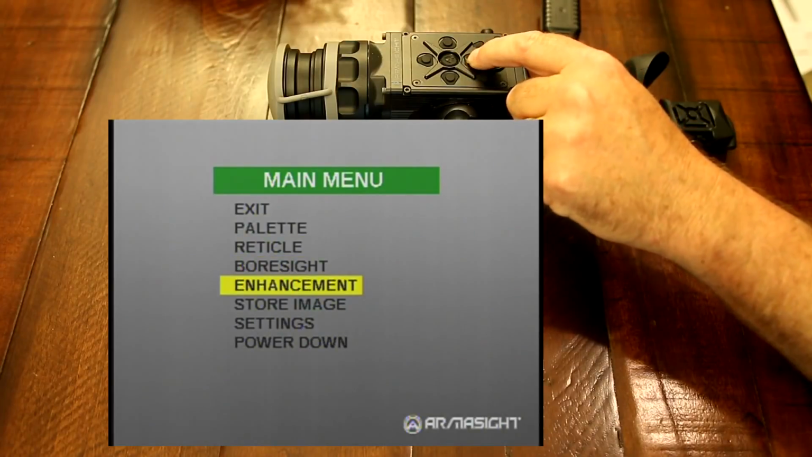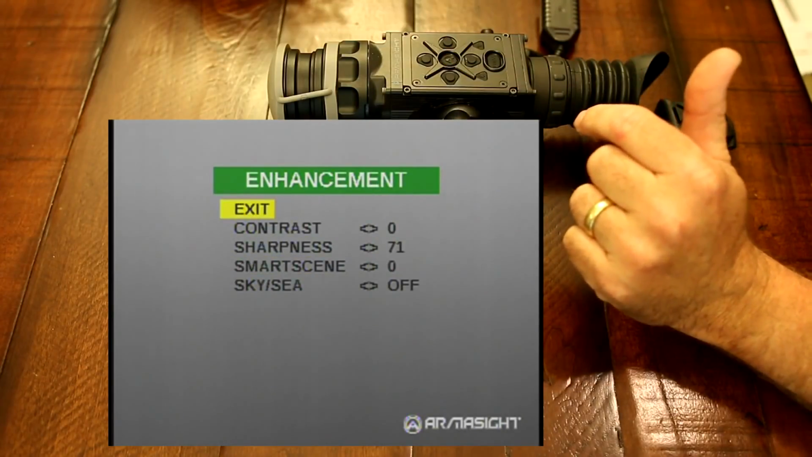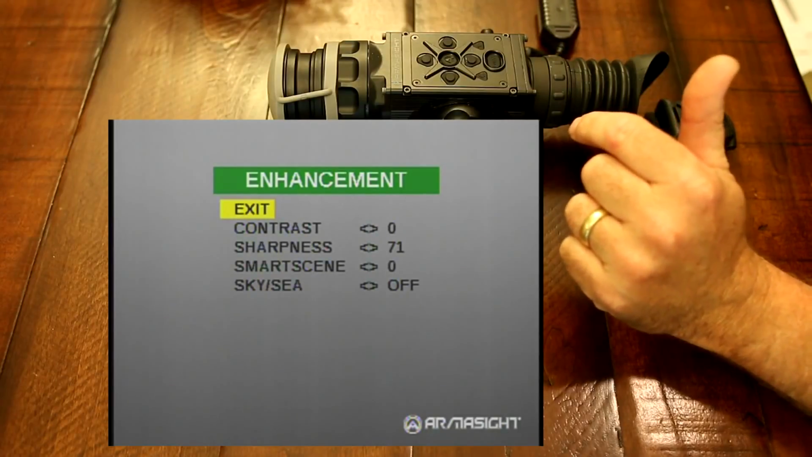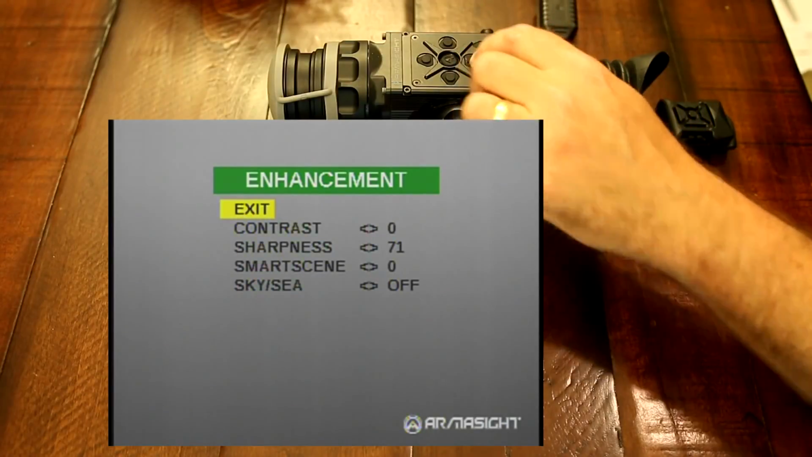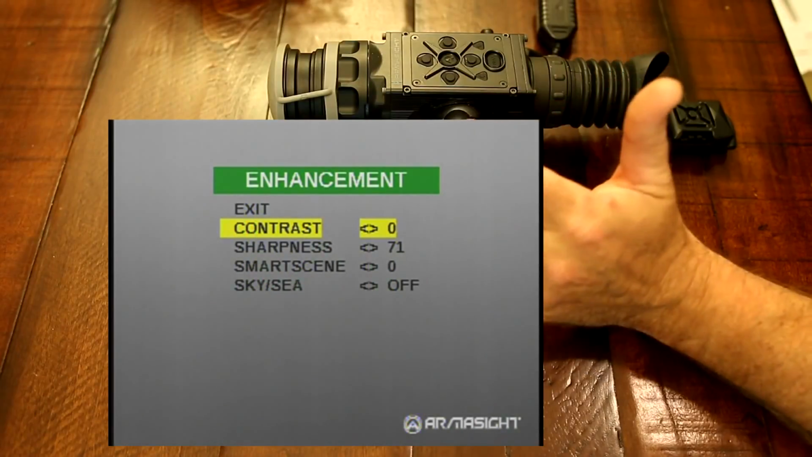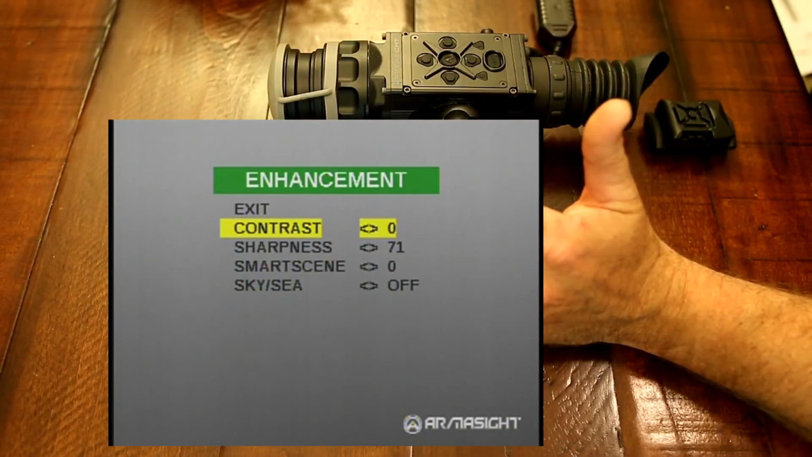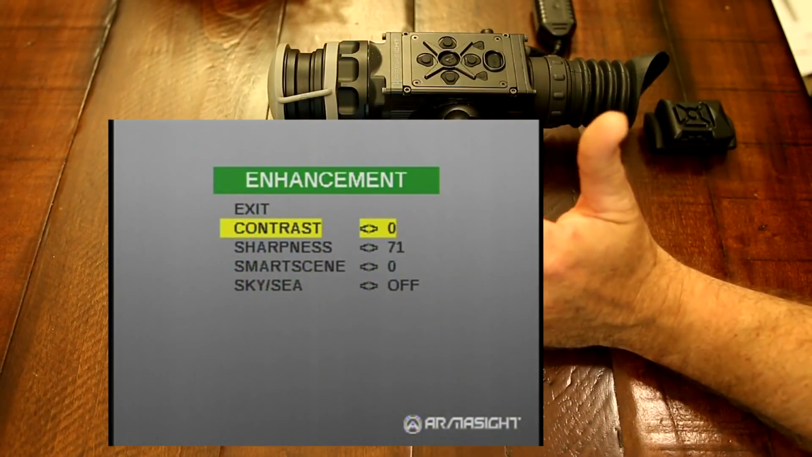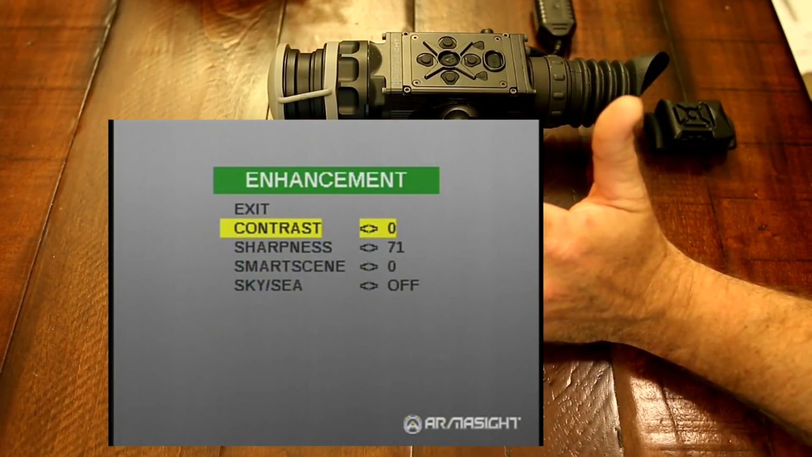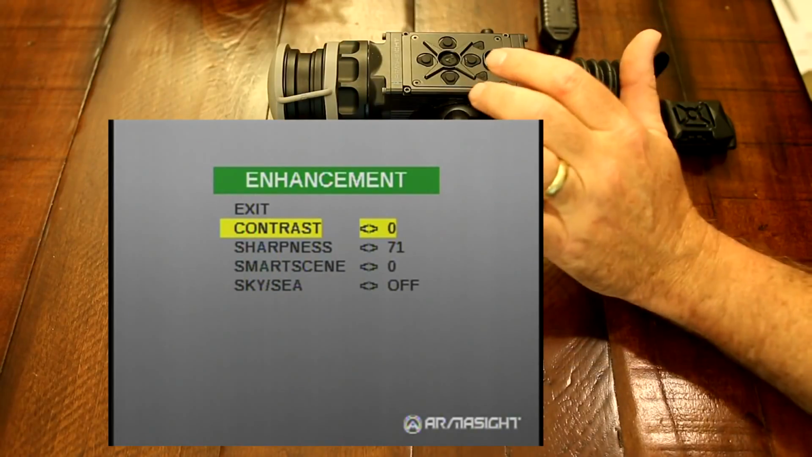Next down the menu is your enhancement menu, and this is new for the Pro line and is very, very, very awesome. I'm very happy about this. What we have here is contrast to start out with, and your default contrast is 0. What your contrast will do, or what they call active contrast enhancement, is you have values from -8 to +8.